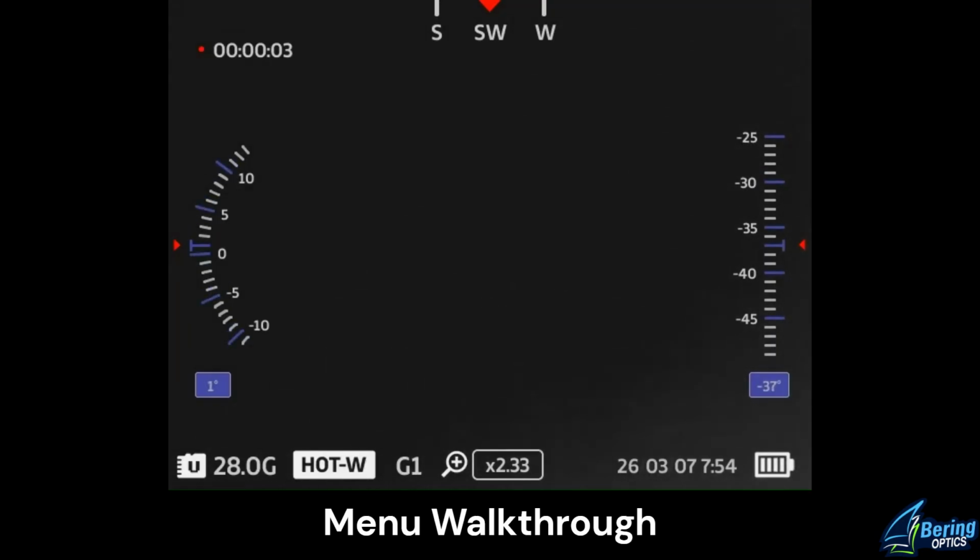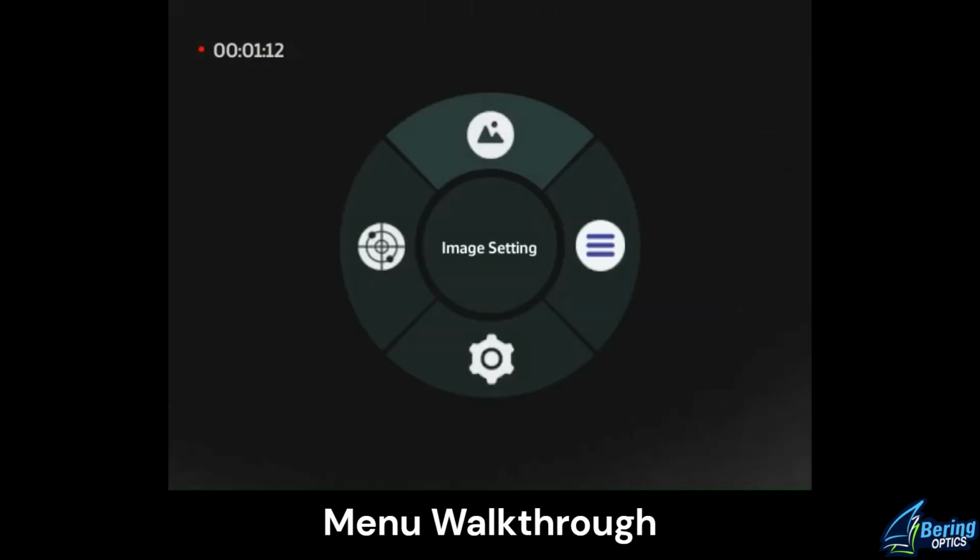Alright, menu walkthrough of the Hogster MPVO thermal rifle scope. This is the main screen. The MPVO will allow you to record the heads-up display as well as the menu substructures, so I am recording using the onboard video and audio at this point. We will enter the menu at this time, and we'll start with Functions menu.